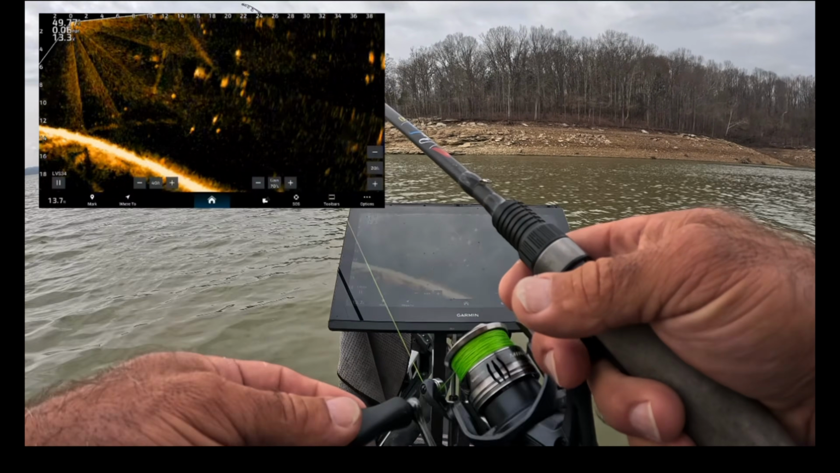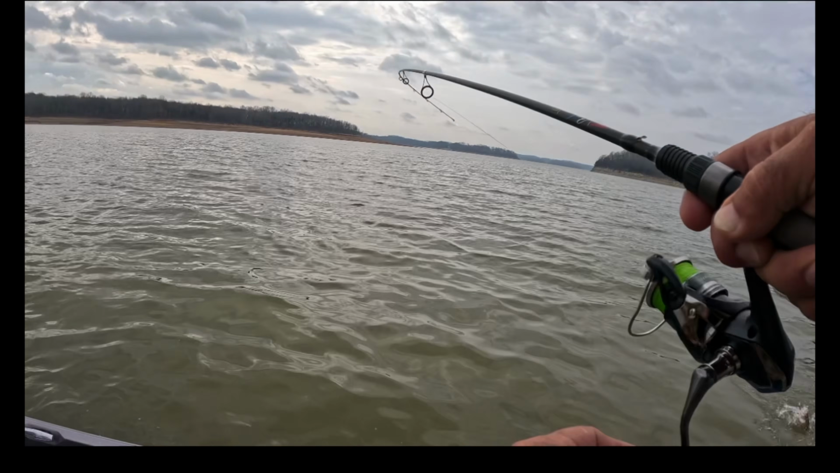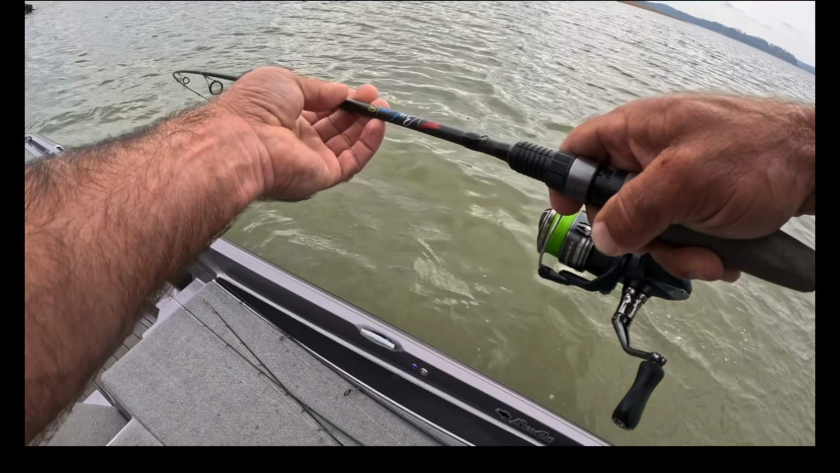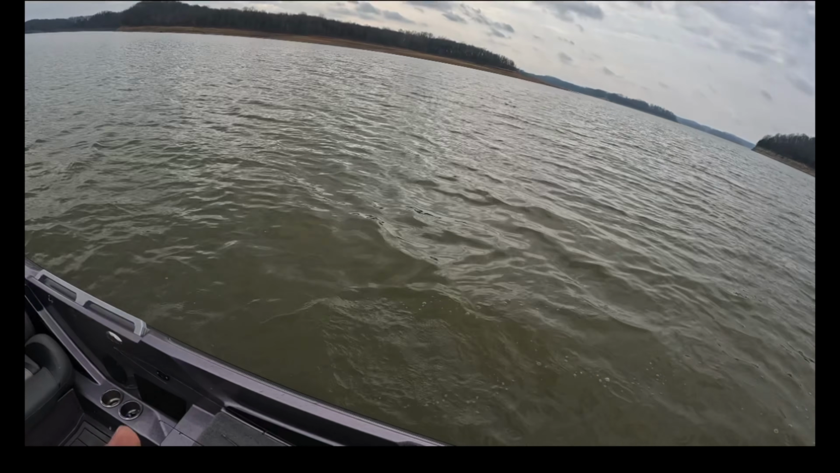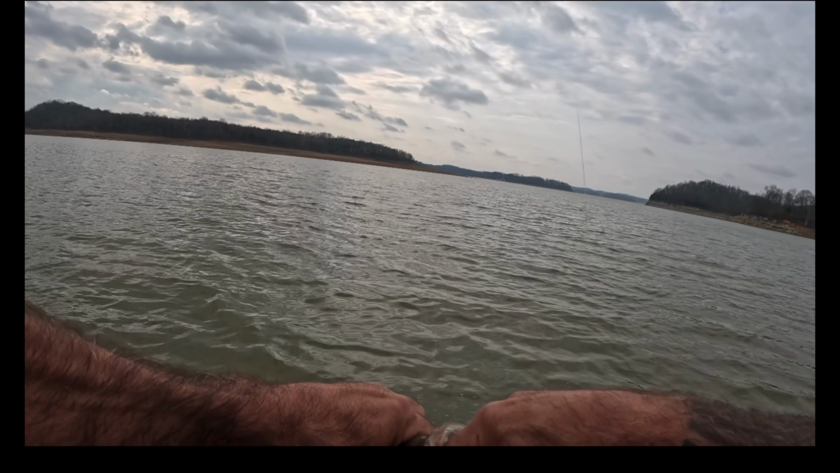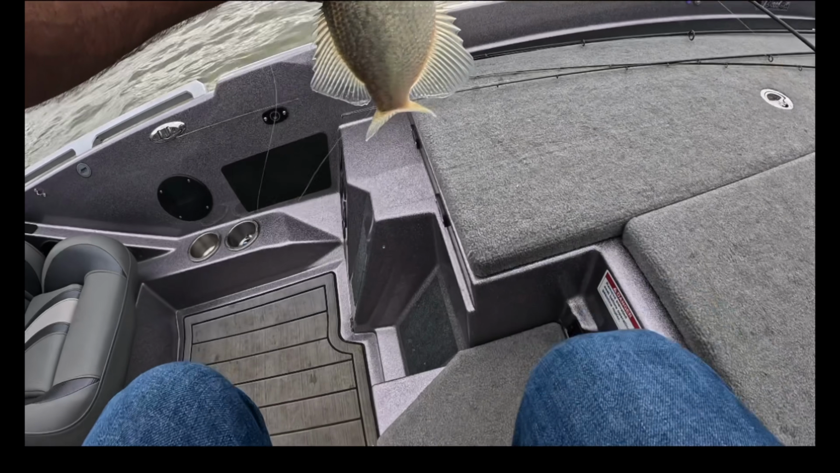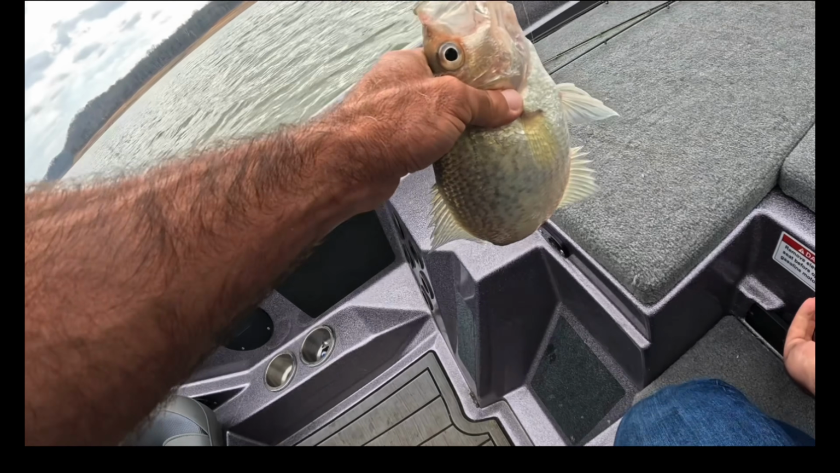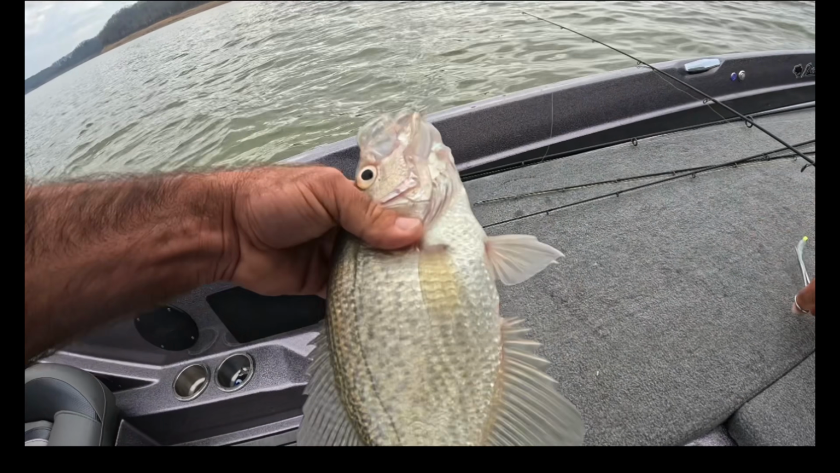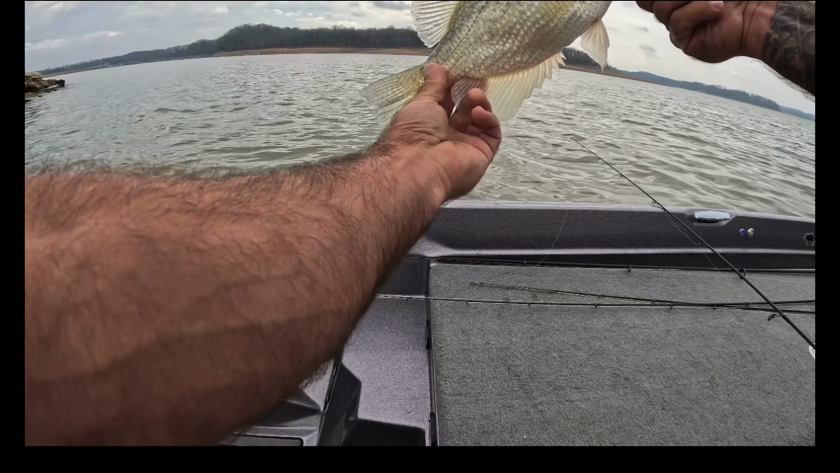Here comes one. Felt like a little better fish. Oh yeah. Now that's what we came for right there. There we go. Nice 13-inch fish. I have to get the tools out on this one. She inhaled it. Good fish.